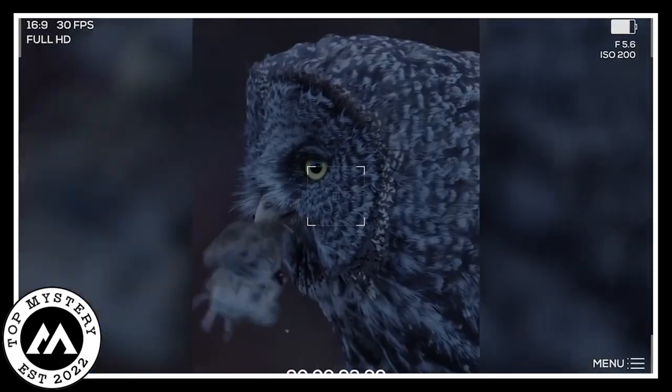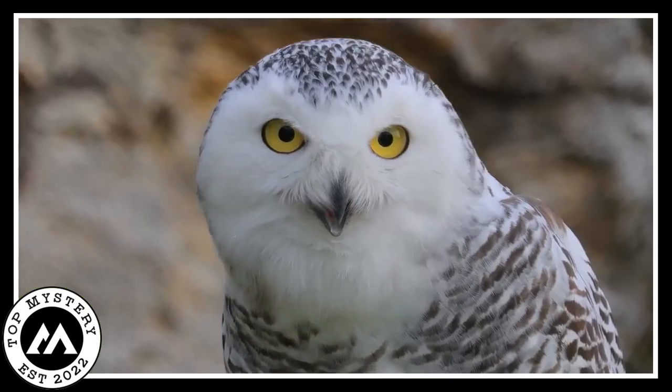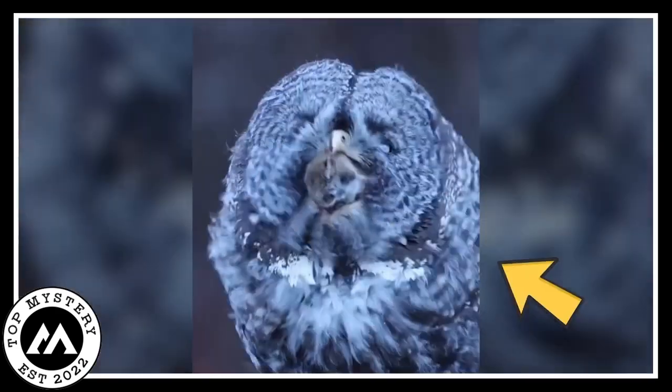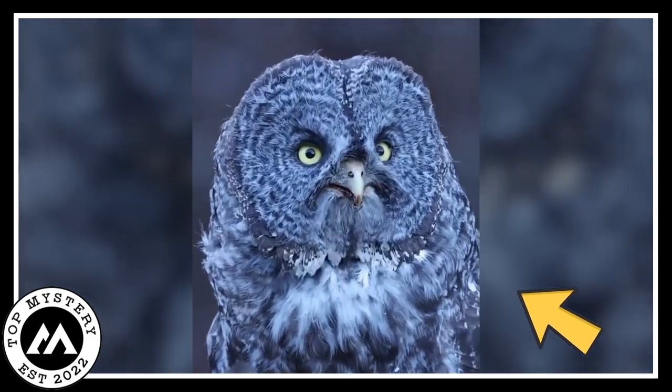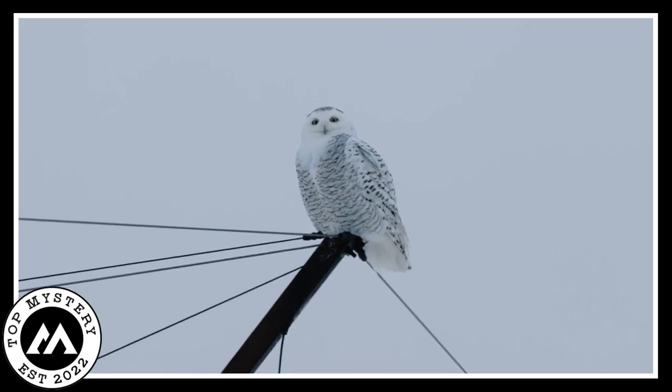As the gray owl indulges in its meal, the video becomes a visual narrative of nature's wonders, a story told without words but enriched with the profound language of the wild. This enchanting scene, captured by the lens, invites us to appreciate the beauty and complexity of the natural world that often goes unnoticed.